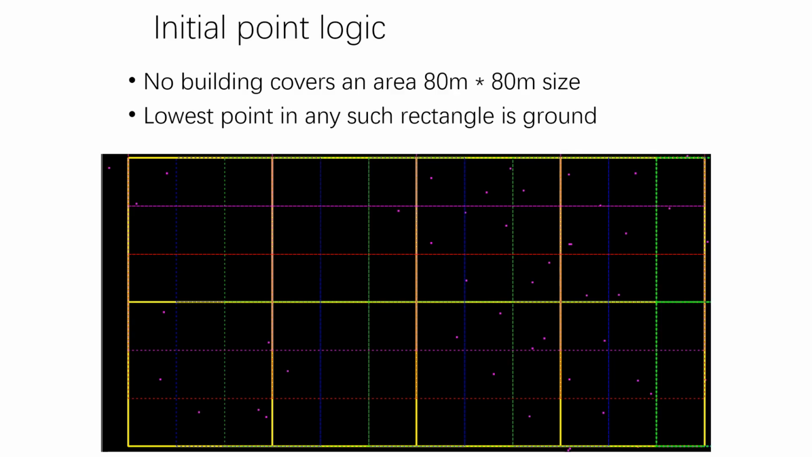The following animation roughly illustrates the process of progressive encryption of the entire irregular TIN. First of all, we divide the point cloud of the entire survey area regularly, select the lowest point in each grid as the seed point, and build the initial irregular triangular network.